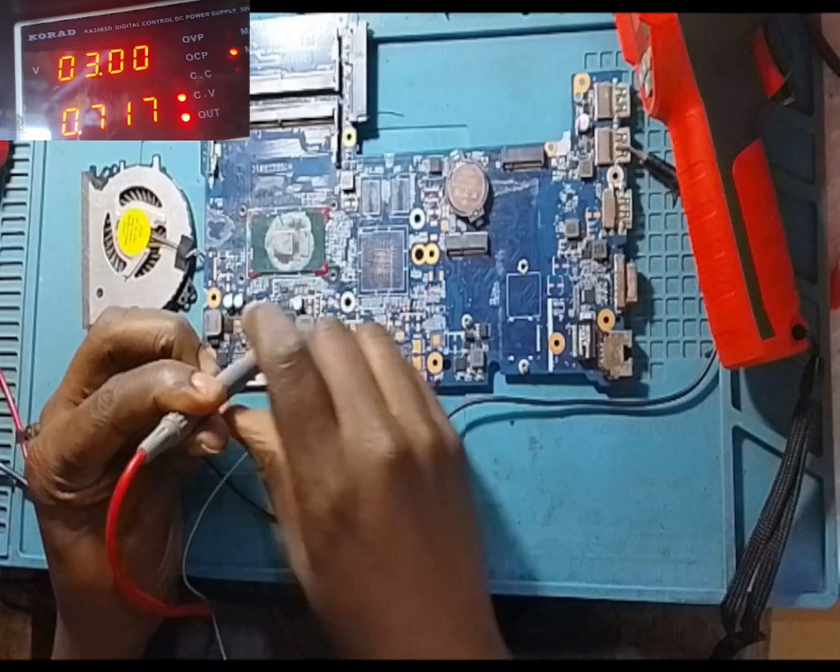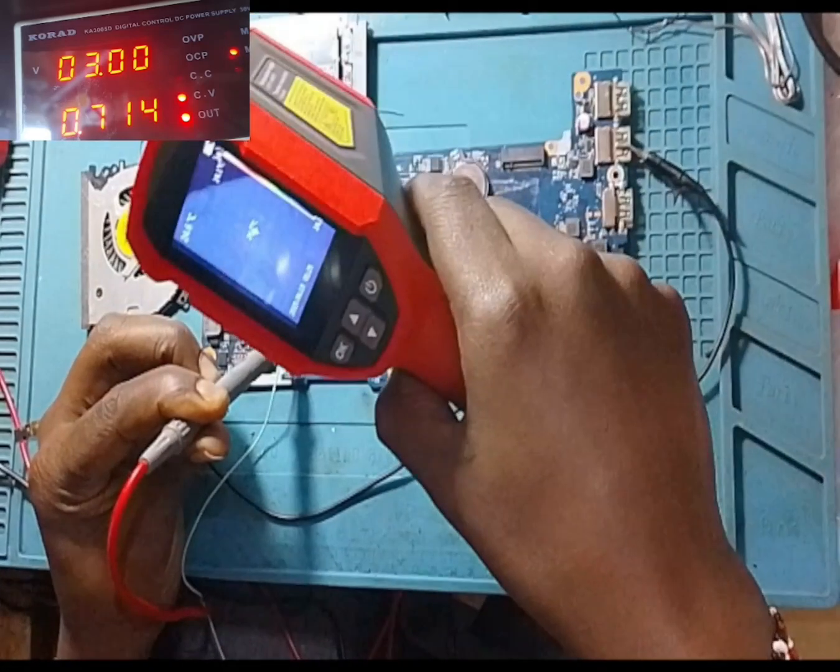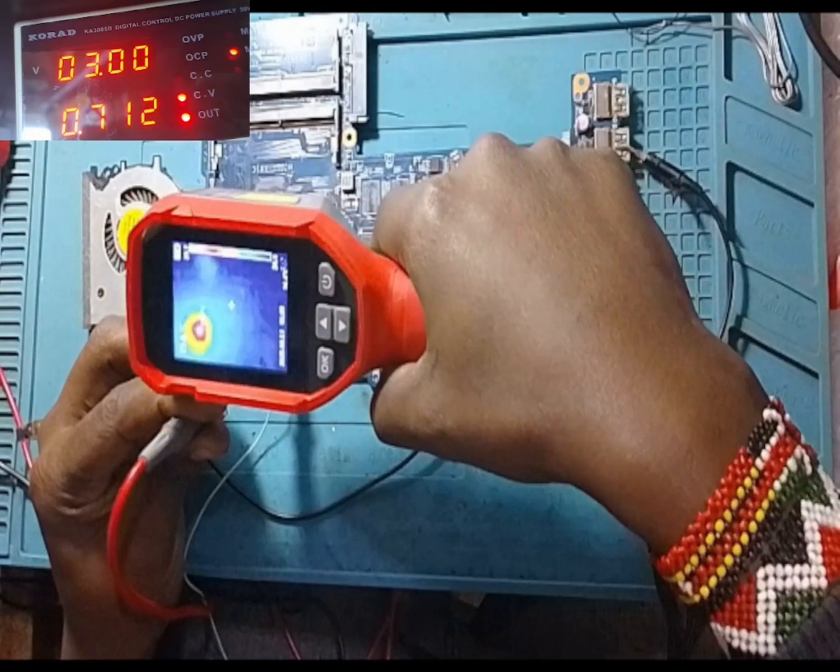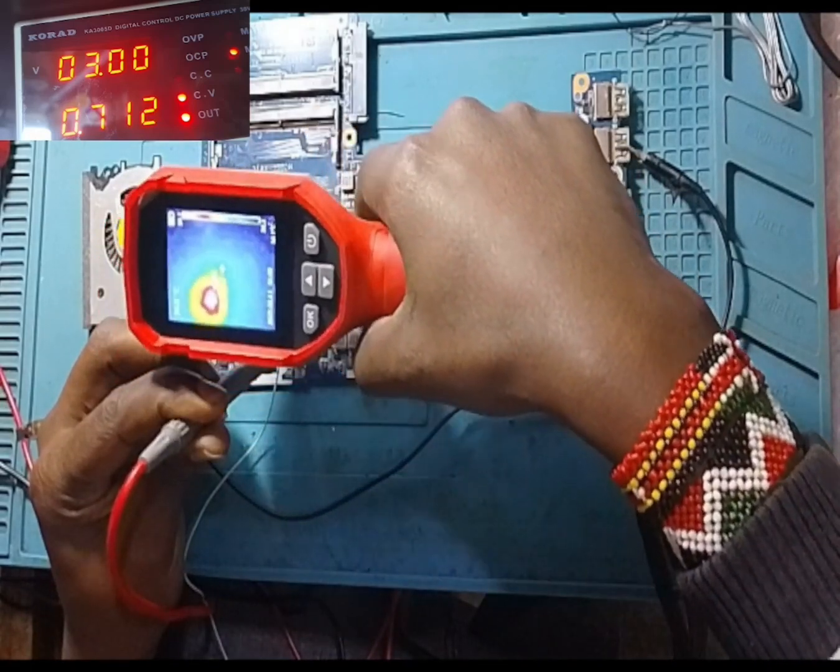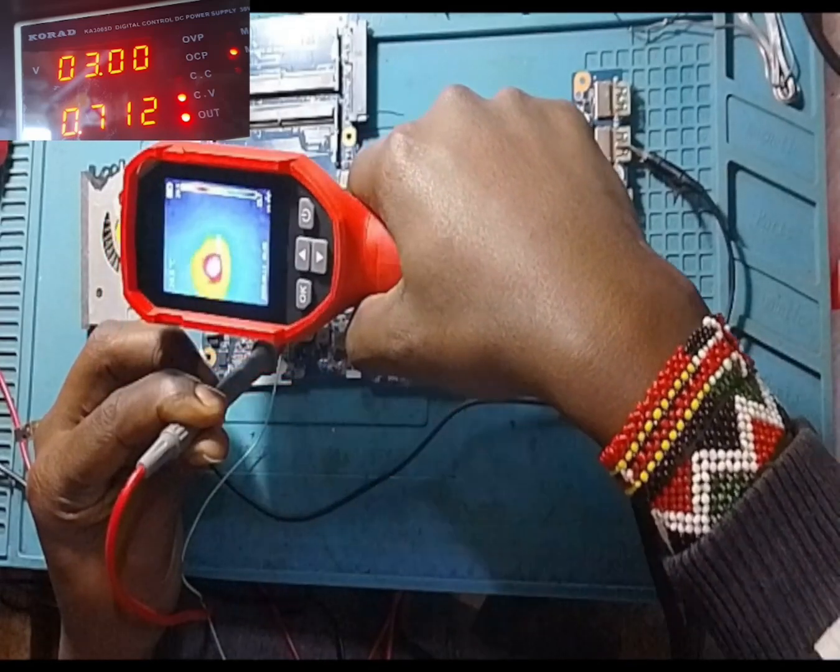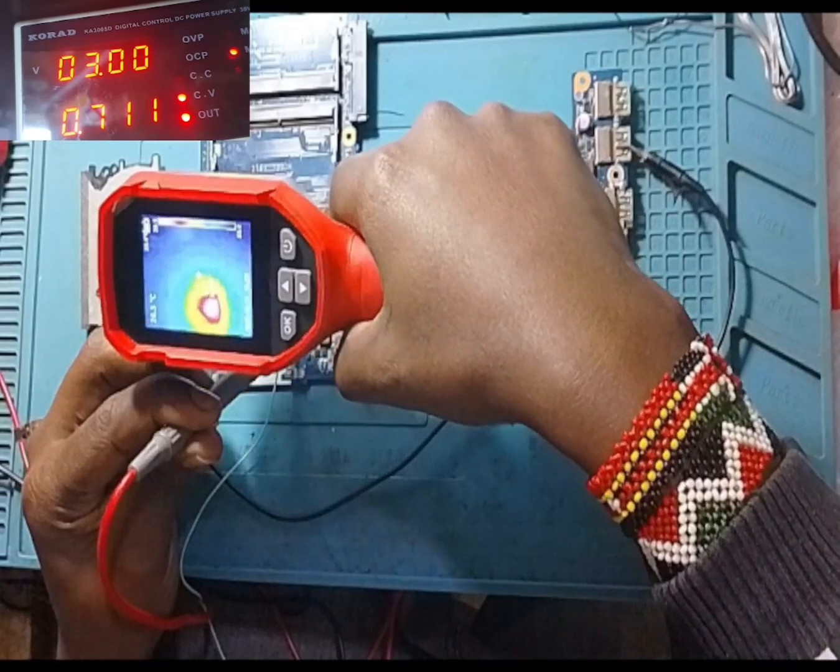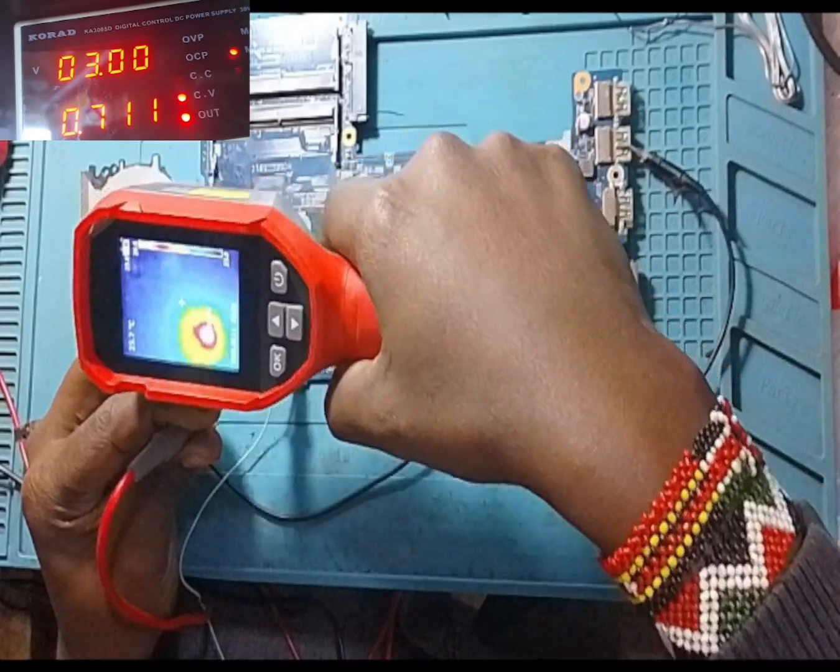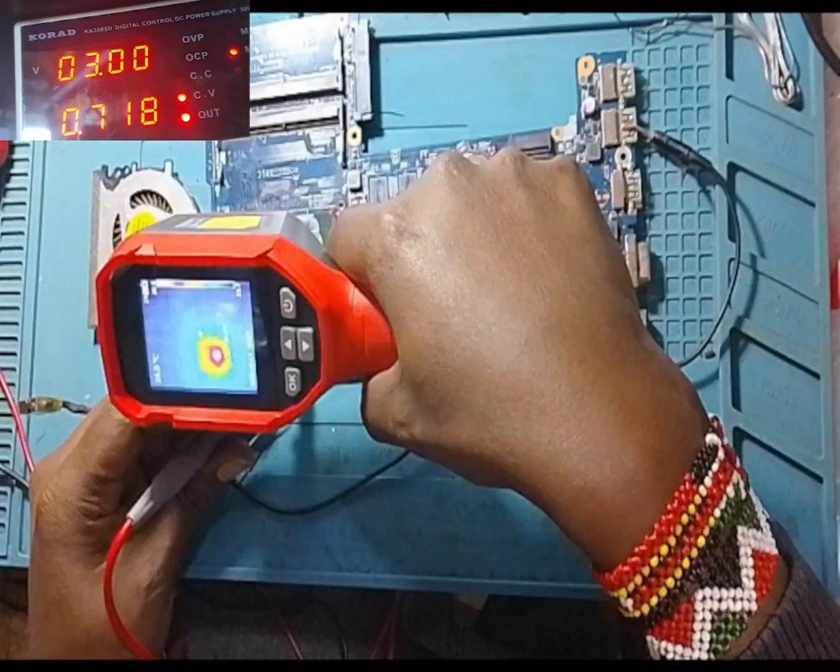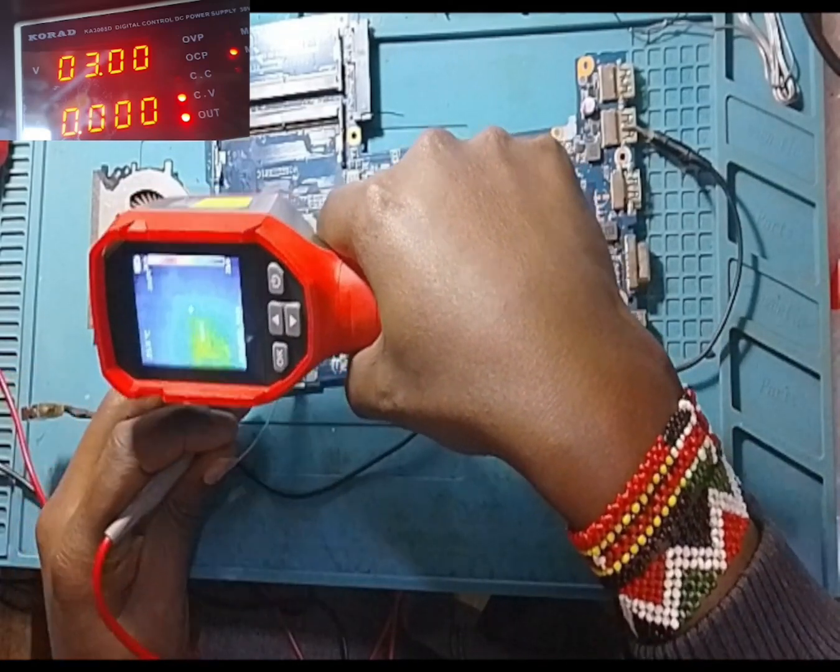So we want to know what is taking 0.7 amperes. So let's confirm. You can see on my thermal camera, yeah, you can see that red thing. That's our CPU, our processor. So the processor is heating up. The processor has a short. So there's nothing you can do on this motherboard. When I remove the probe, it cools down. So that means our CPU has a short.